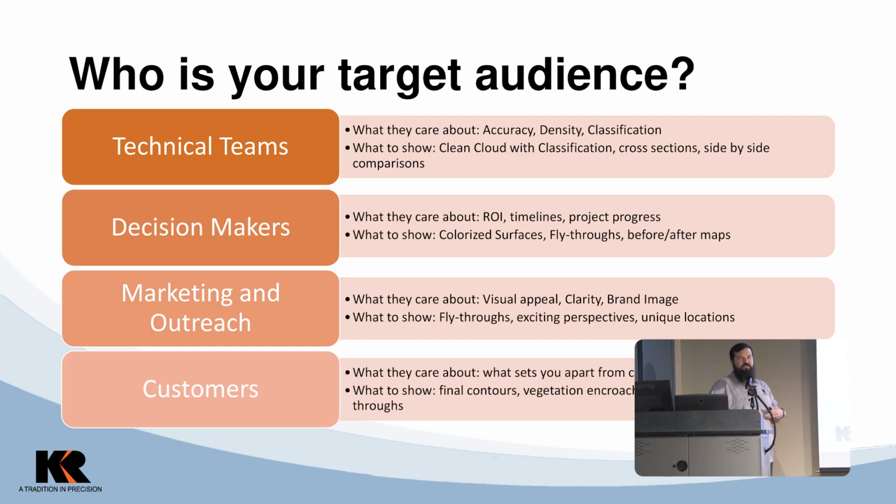And then we have our marketing and outreach guys. This is where you get into your company branding, visual appeal, the clarity of what your story is. So you get into fly-throughs, exciting perspectives. One of my favorites is, you do a long corridor of transmission lines and you can do a nice little profile view of your line showing your conductors and your towers.